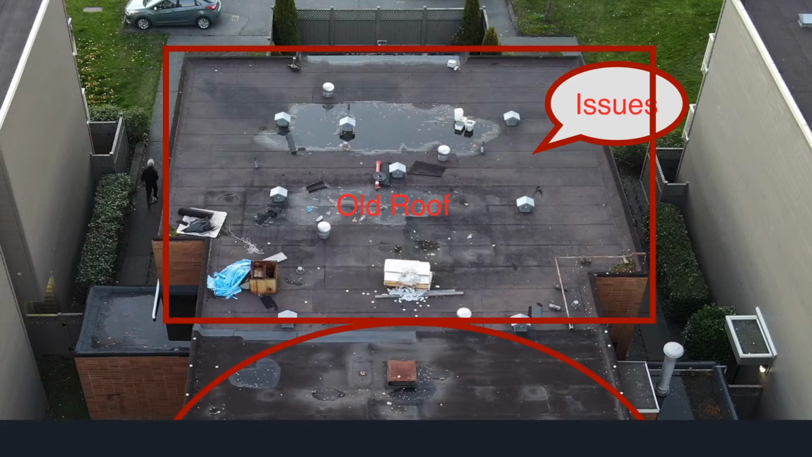And again, comparing it with the old roof, we can see some water pooling here and no water pooling here. And this was after, by the way, a big rain shower. And so you can begin to compare the RGB image with the thermal.